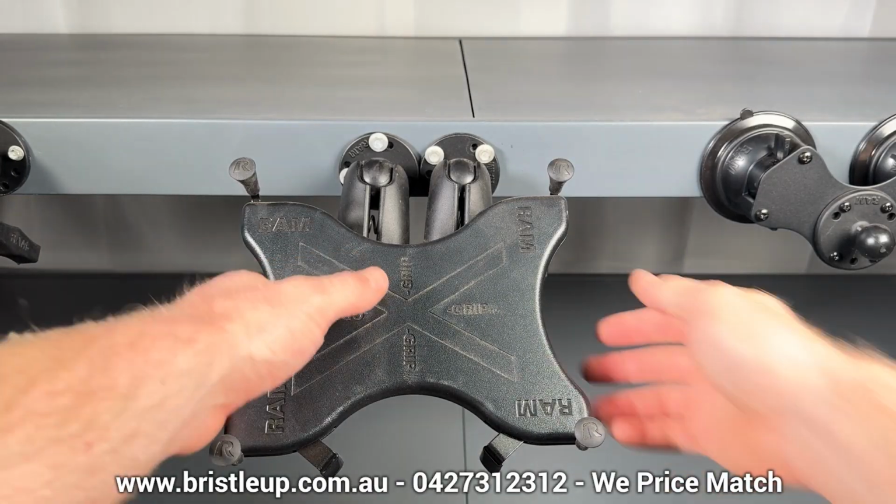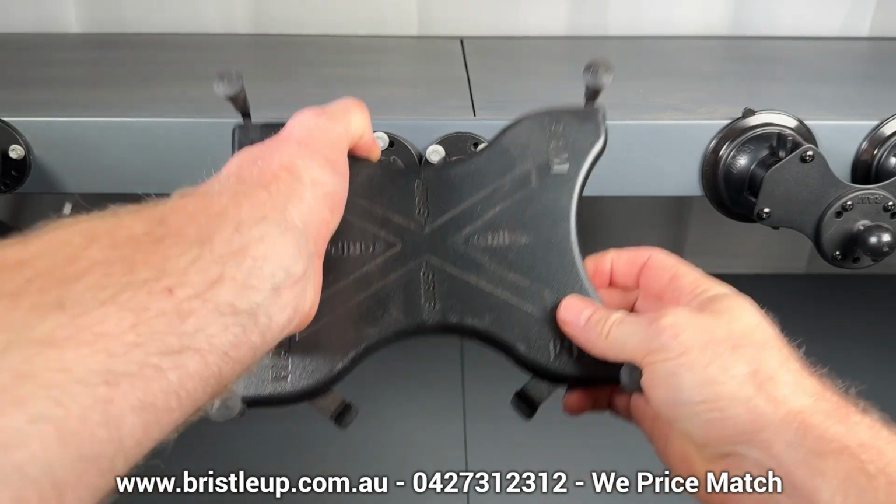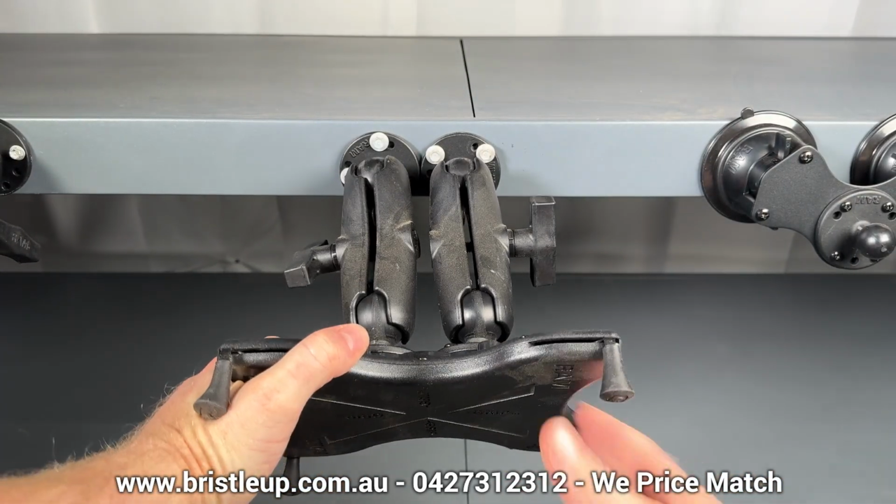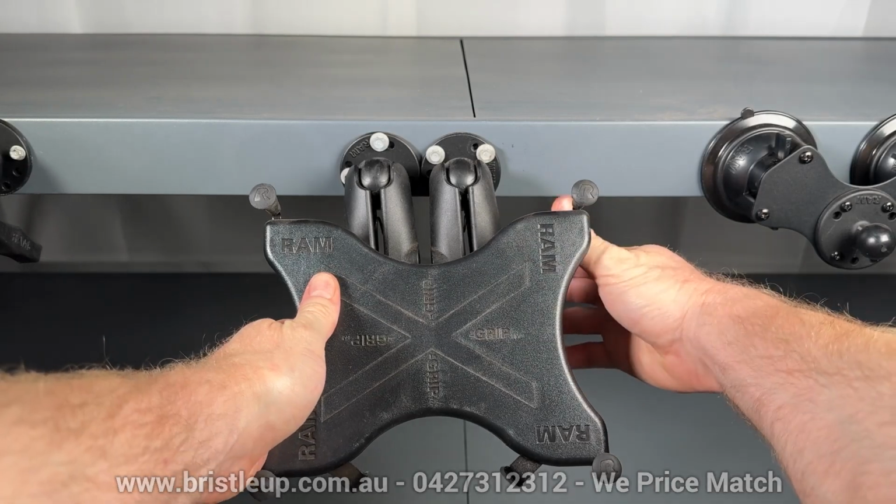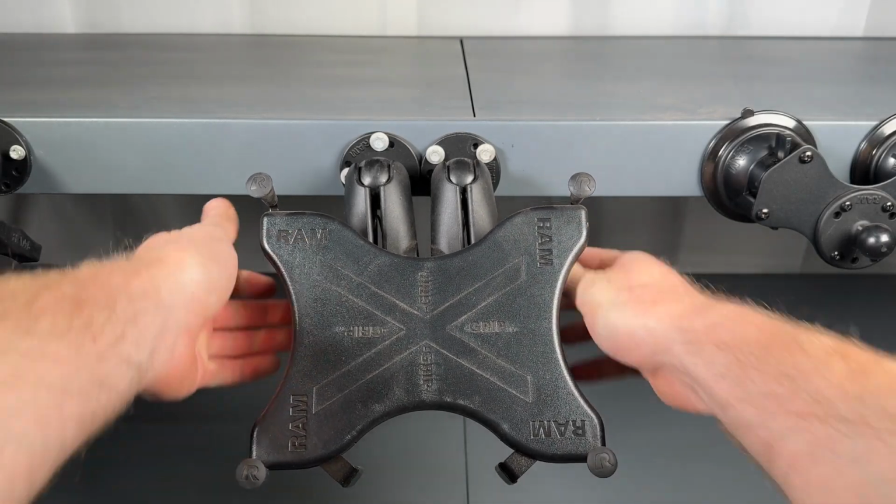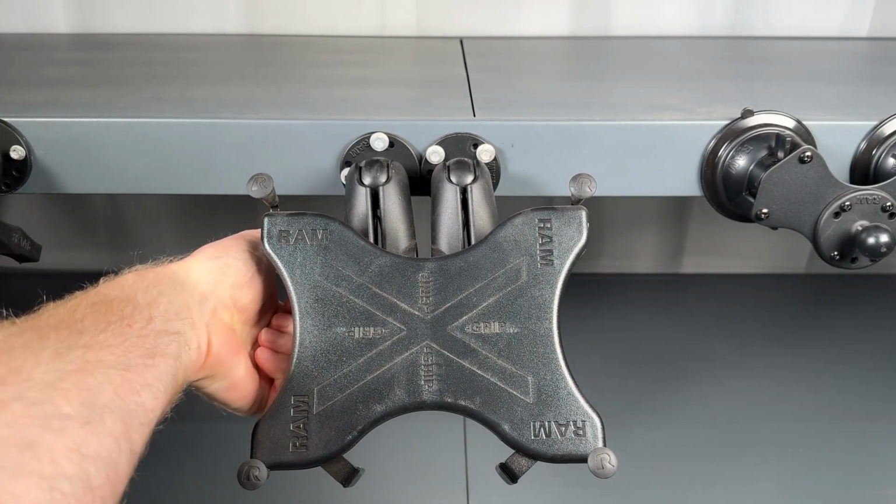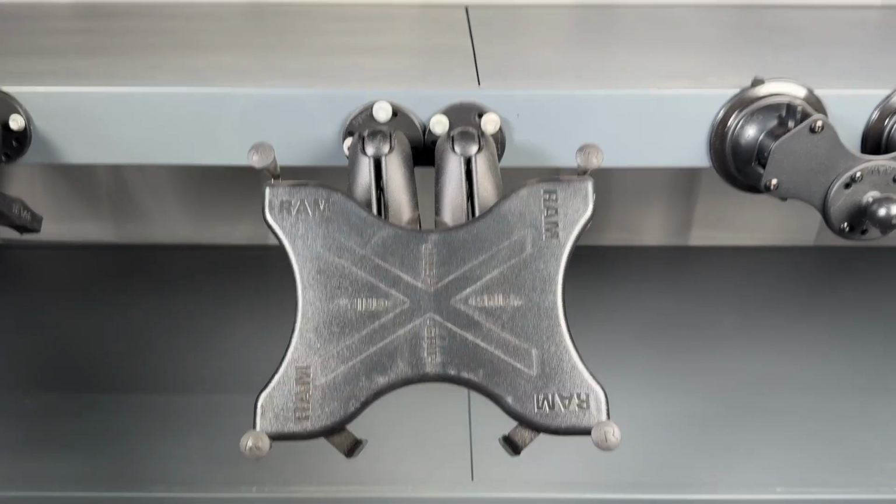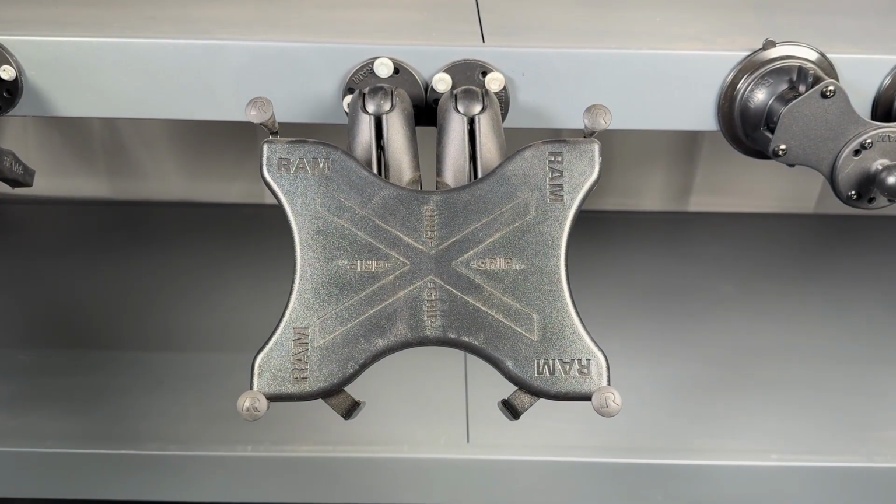You can even use this in a double arm configuration with either B-size parts or bigger C-size parts. You screw down both bases, which go back to your arms and then to your X grip, creating the most stability possible. This is overkill though, and only for true enthusiasts.